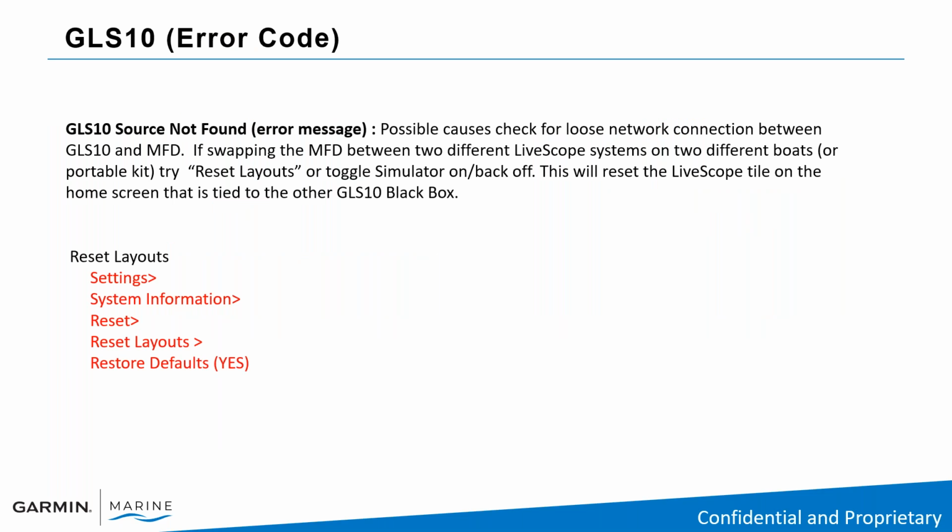Something I'm seeing a little bit more now is the GLS 10 source not found error message. So a couple of possible causes. Check for loose network connections between the GLS 10 and your MFD or chart plotter. If swapping the MFD between two different LiveScope systems or two different boats, so if you have two boats or you ice fish, if you have a portable kit and you're moving that chart plotter between boats or to your ice fishing kit and back, you may have to try reset layouts or toggle your simulator on and off.